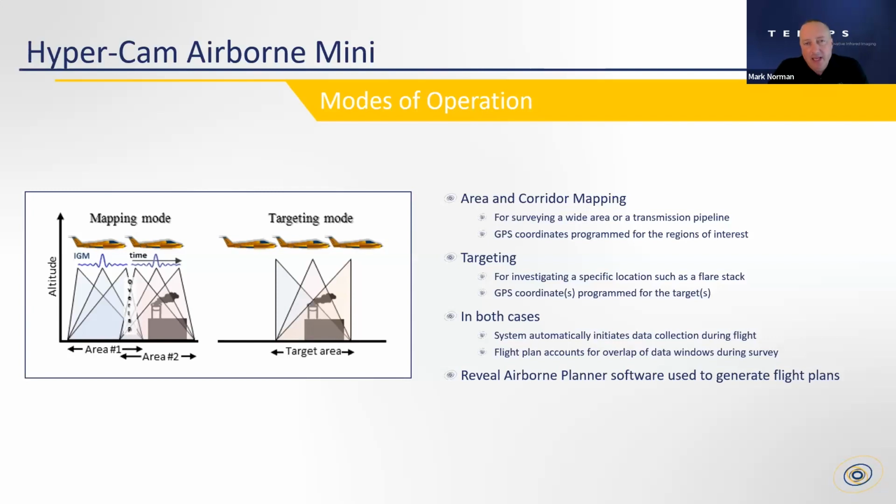So in both cases of these types of modes, the system automatically collects the data. So in pre-planning, working with us, you program the GPS coordinates you want to investigate, and the system does all the work. And the software we use is called Reveal Airborne Planner.